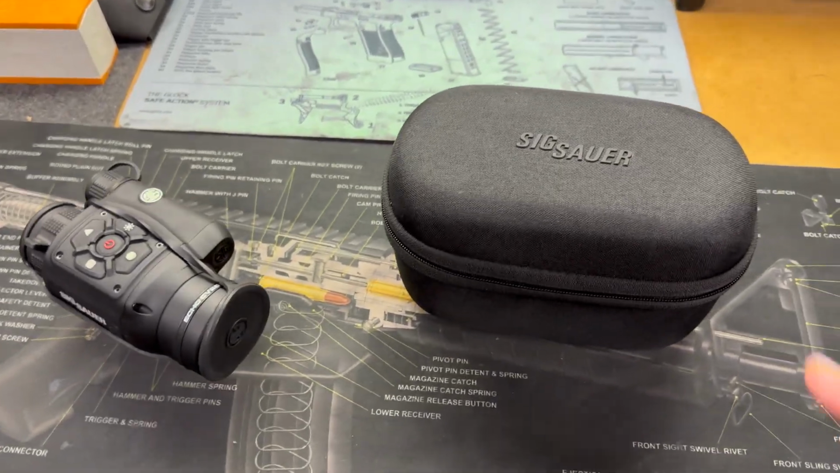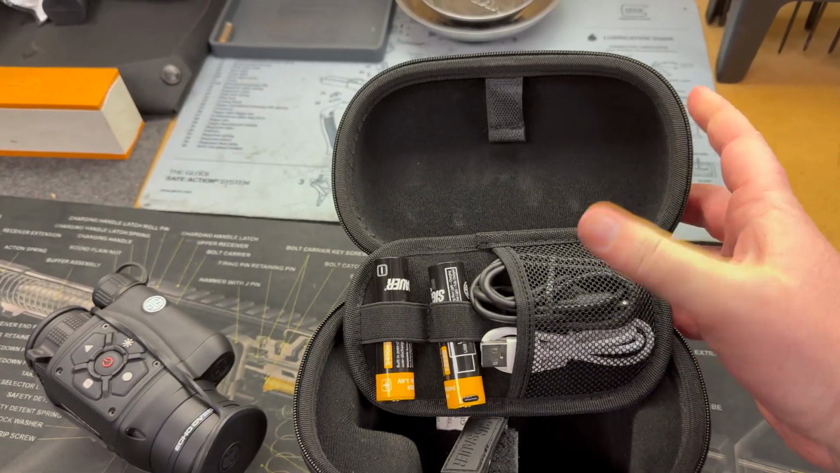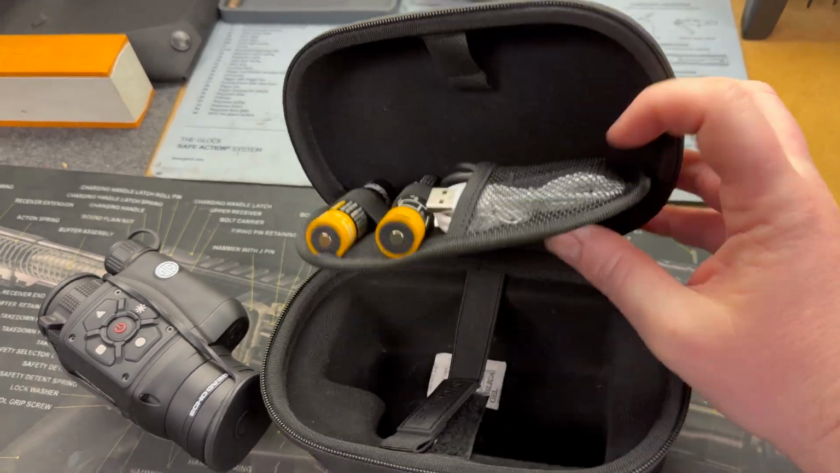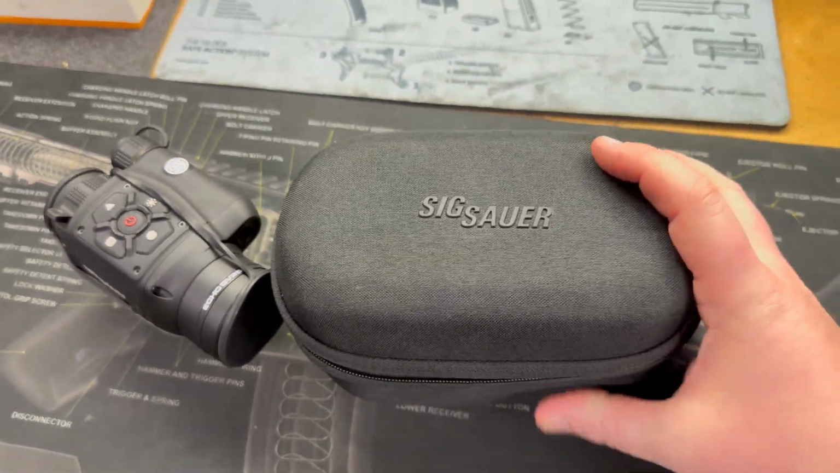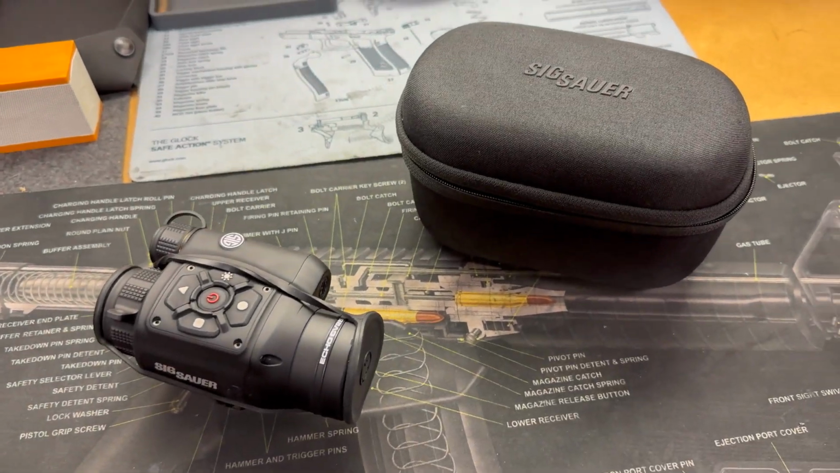Let's start with this. This is obviously the package it comes in. It gives you a really nice case where in the top part you have your cords and your batteries, and then this guy gets stored there in the bottom. So this is actually how I take it to the range, is in one of these, and I throw it in like a Pelican. So that's pretty nice.